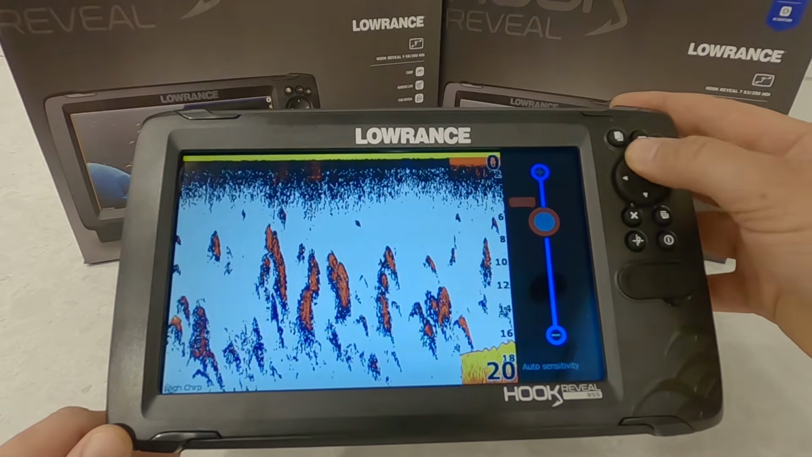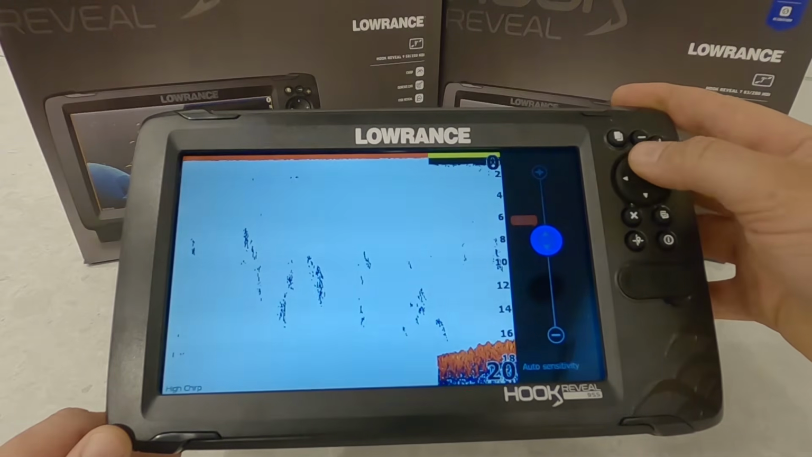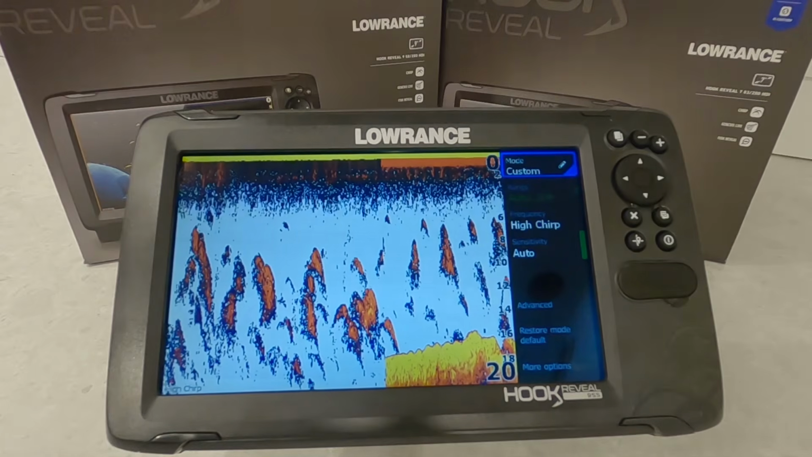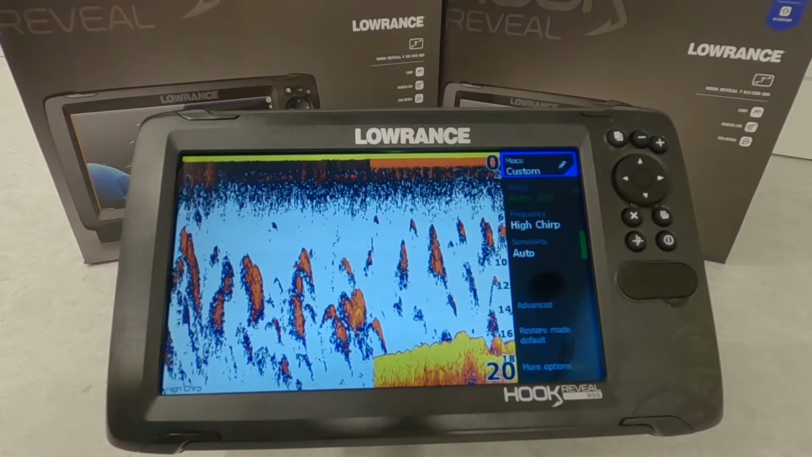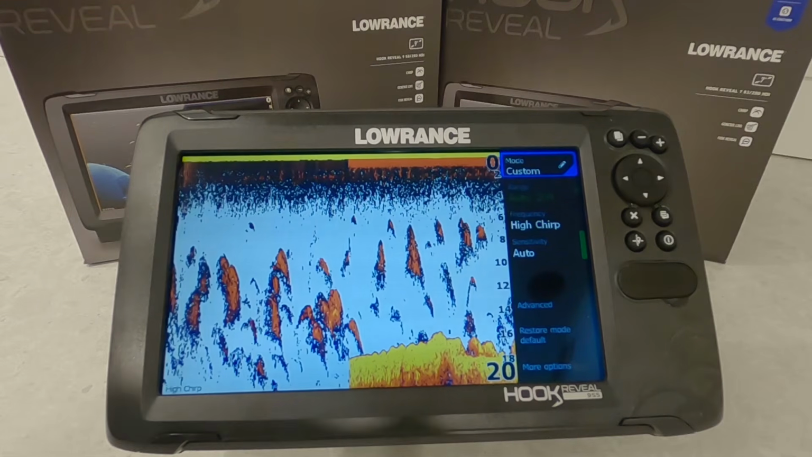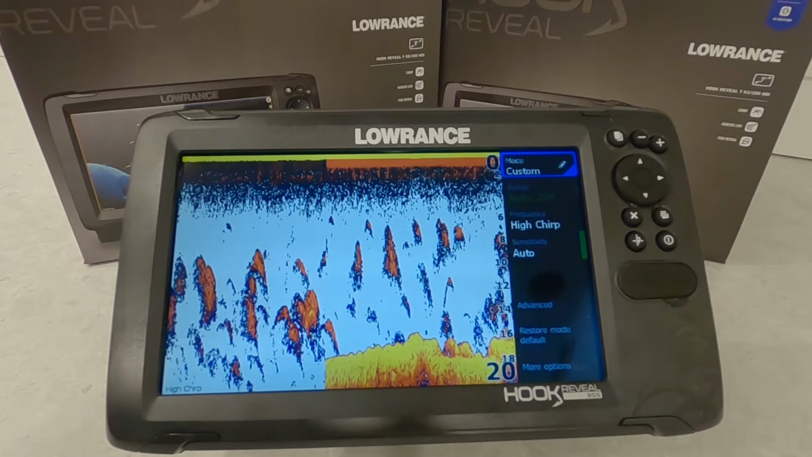And you can see you just toggle between the two, hit enter on the one you want to adjust, and then you can put that wherever you like. Again, I'm going to leave auto on in this case. I personally would recommend setting the depth range in manual and the sensitivity in manual, but it does require a lot more work throughout the day to keep adjusting that as you change conditions. But it will give you the best possible image.